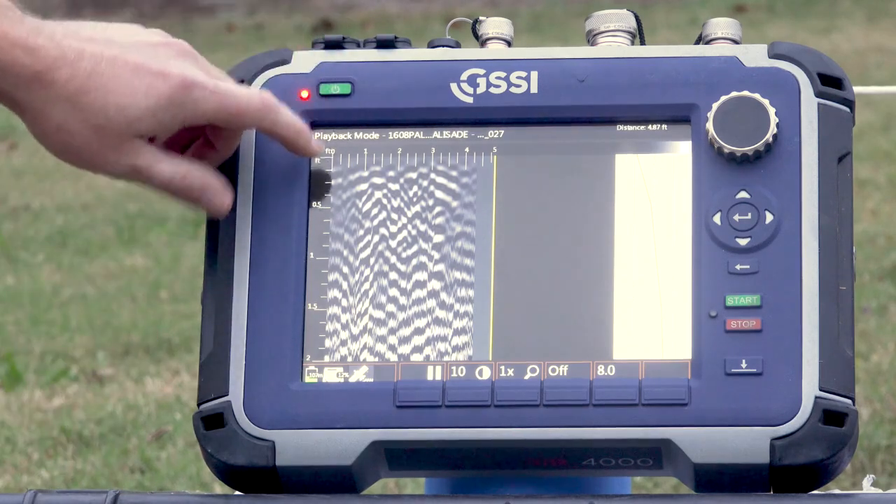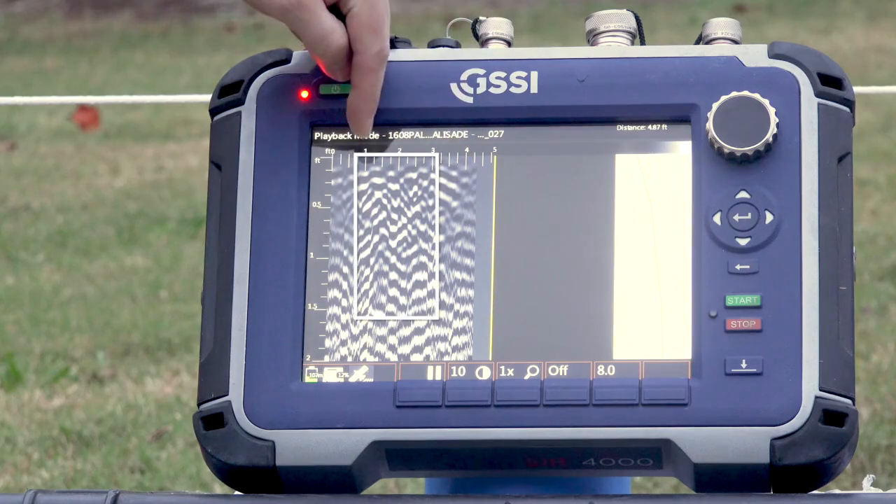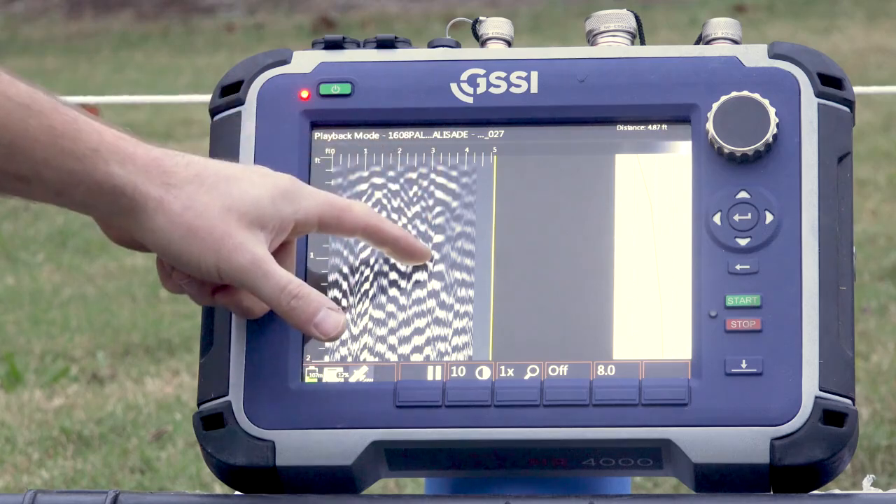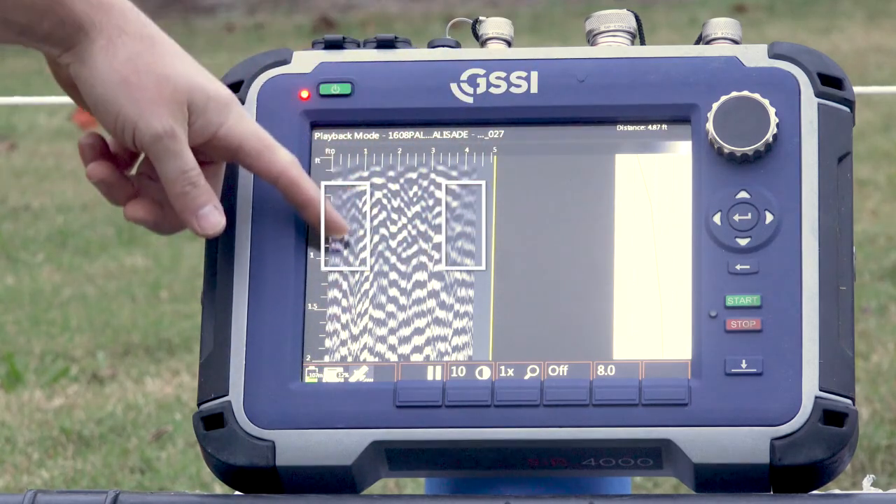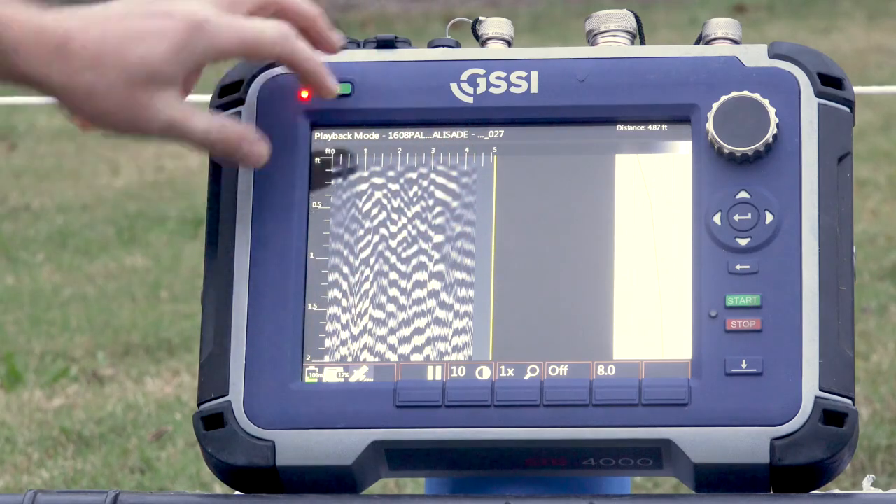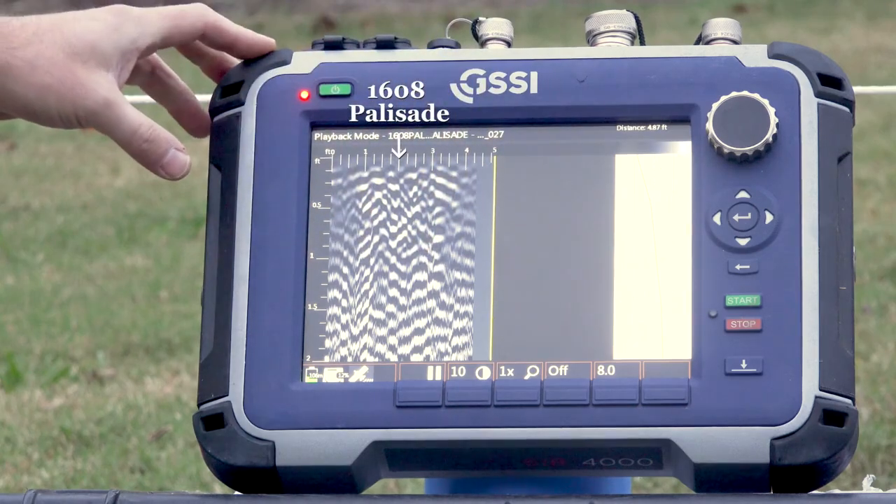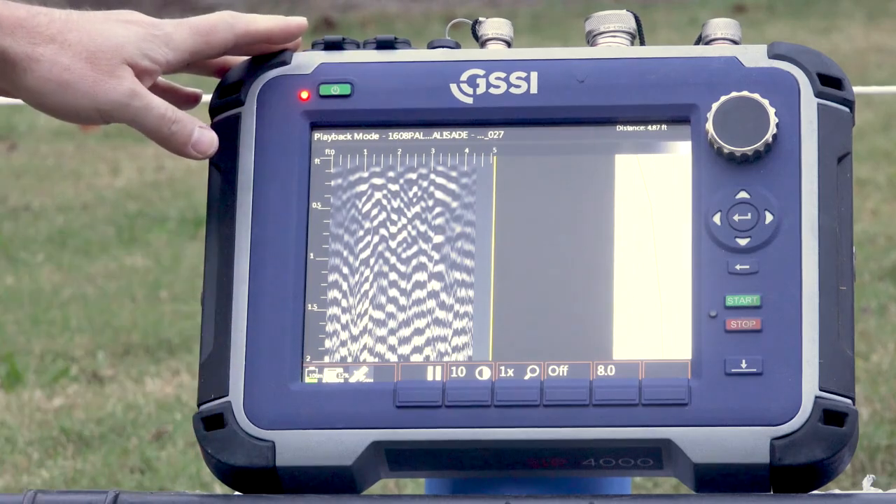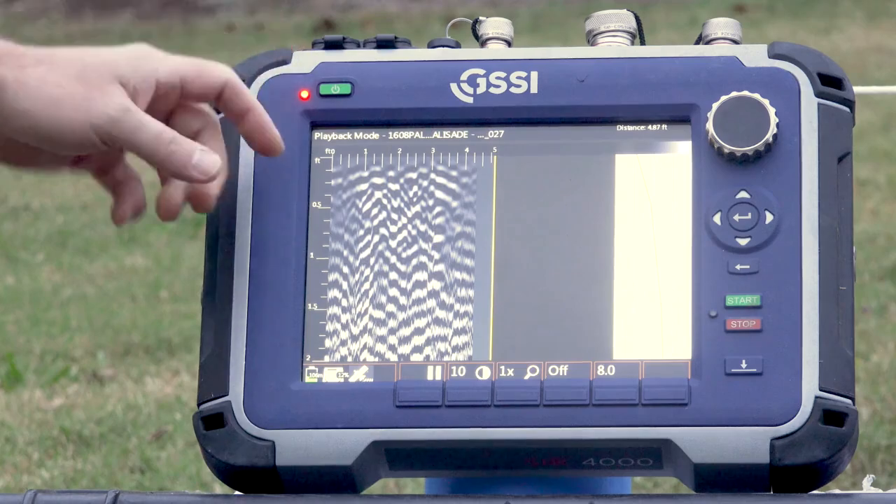You can see right in the center here, between the 1 foot and 3 foot marks, there's a very bright area. And on the sides, it's actually quite weak, really low amplitude. This area between 1 and 3 feet is actually the 1608 Palisade in cross-section view, like we had excavated, cut a line across it, and we're looking at it from the side.